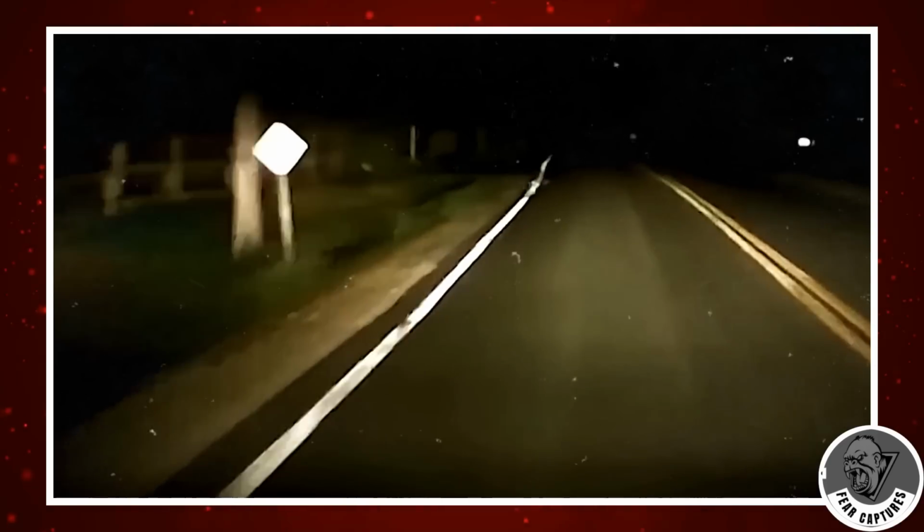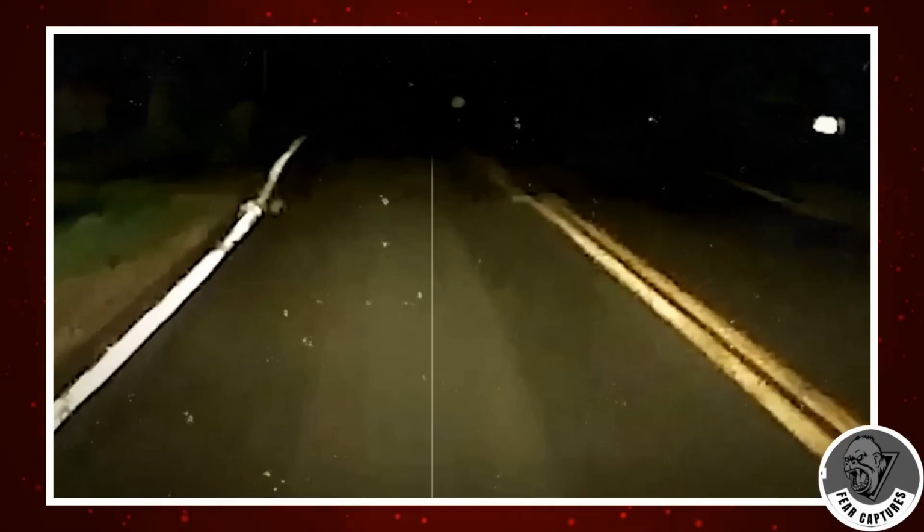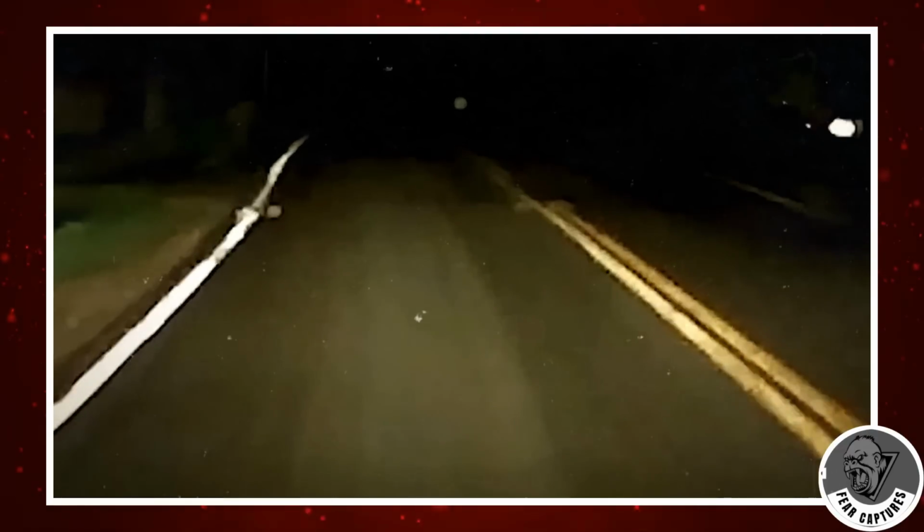Picture this, a late-night drive, captured by a nifty dashcam installed in a car. The driver, eager to share his adventure, noticed something zipping across the road as he cruised along. At first, he thought it might be a deer or some wild critter playing a game of tag with his car. Pretty normal, right? Well, not quite.